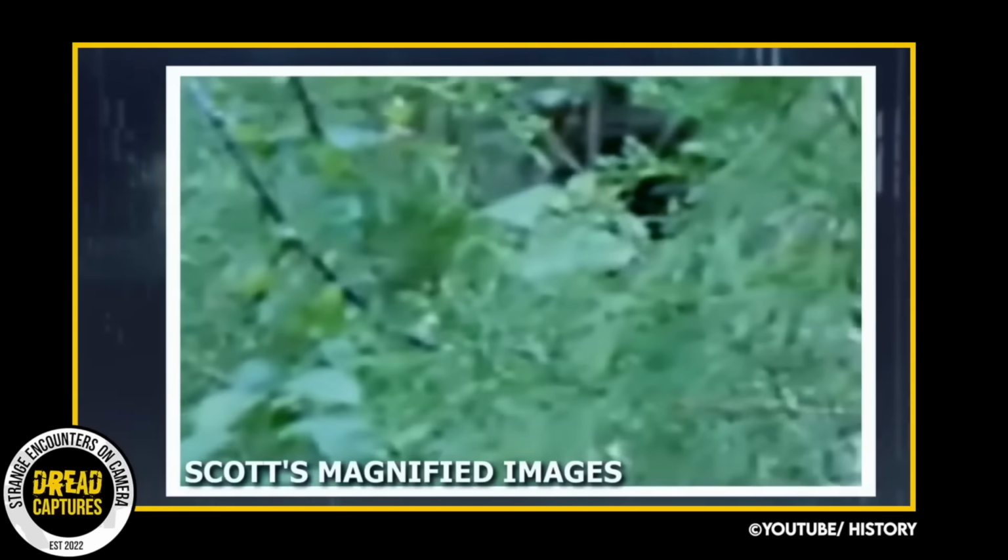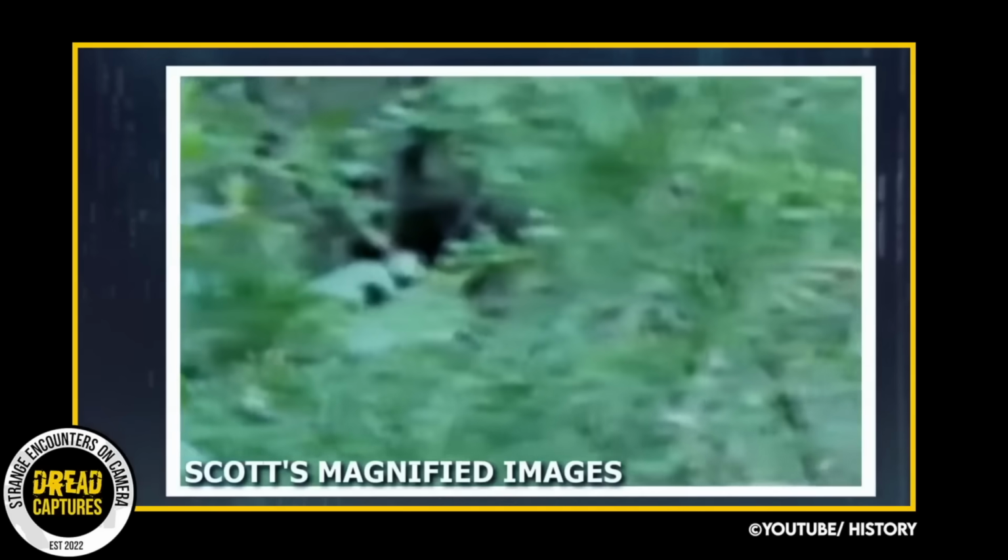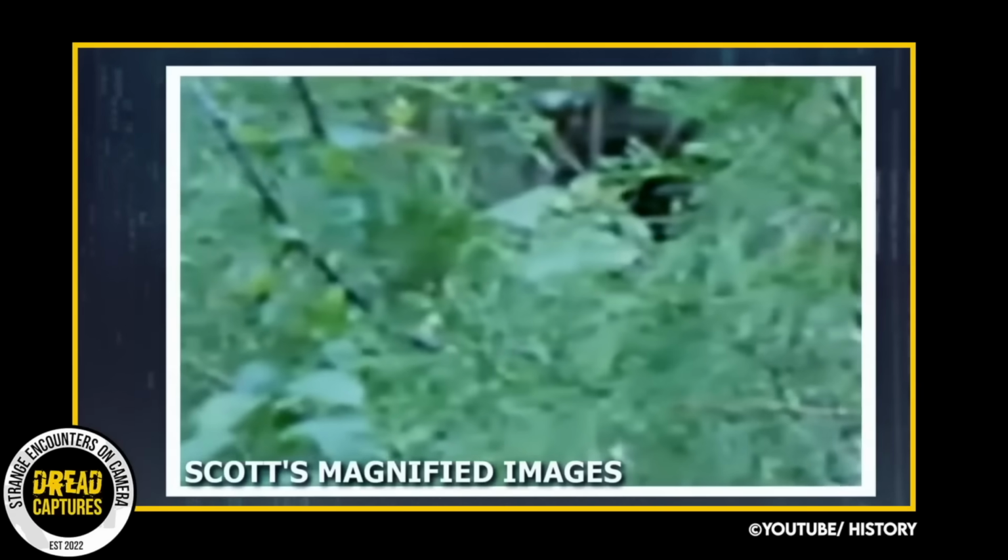This was Scott's first encounter with a dogman, and it opened his eyes to the reality of the dangers that come with researching the unknown. Sometimes, if you go looking, you might find something you don't like. However, it has also sparked his curiosity and made him want to learn more about this mysterious dogman.